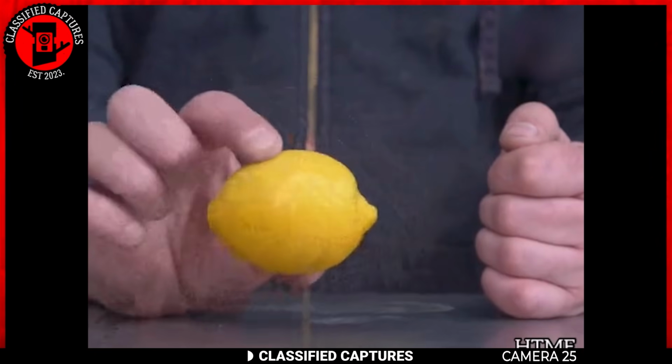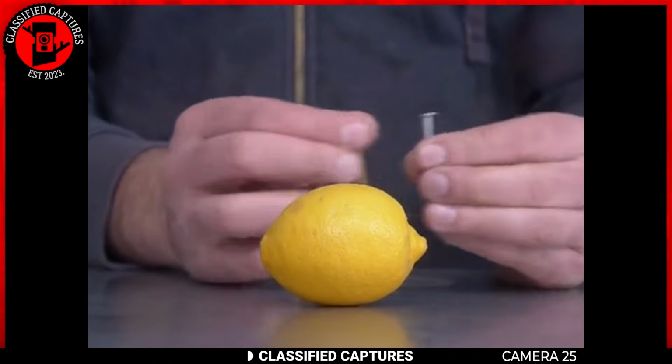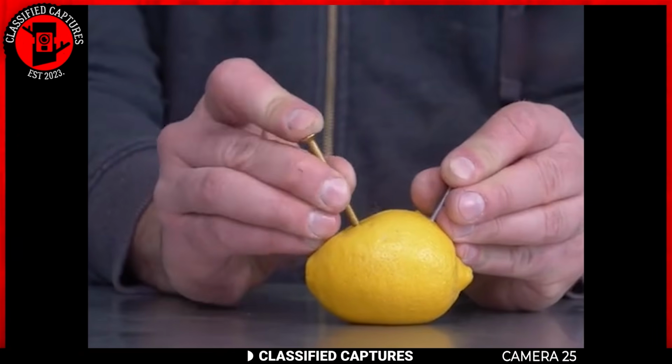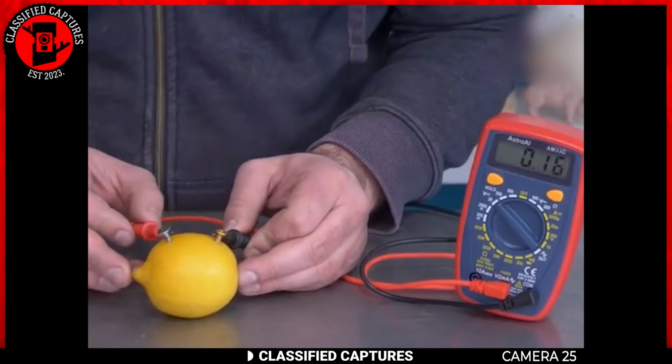Now, back to our electricity experiment. Firstly, take a copper or brass nail and a zinc nail. Stick both into the lemon, making sure they don't touch each other. This setup acts as a simple battery.